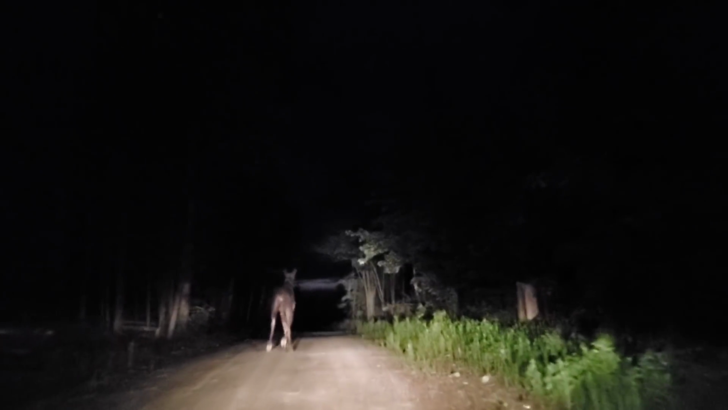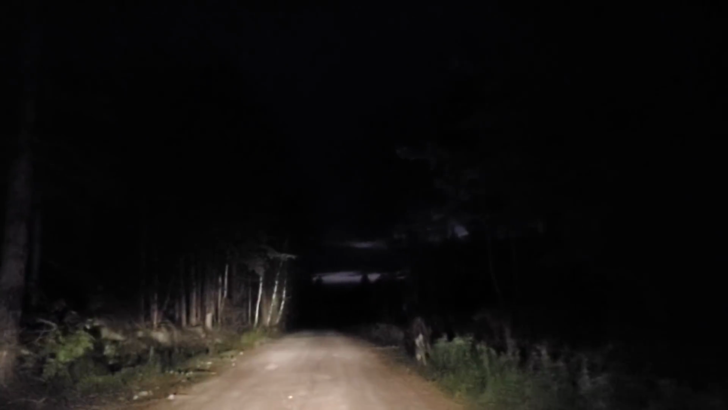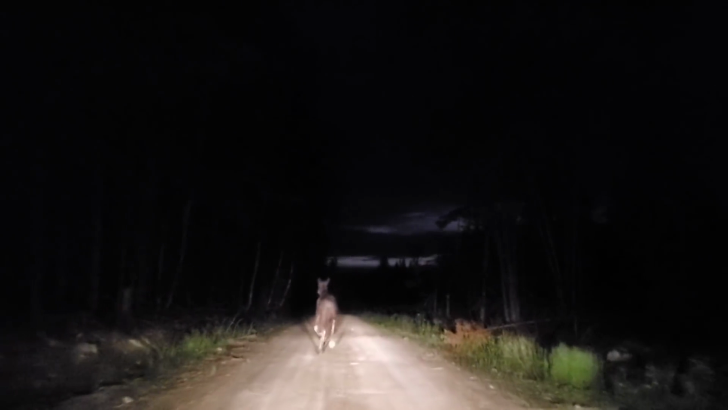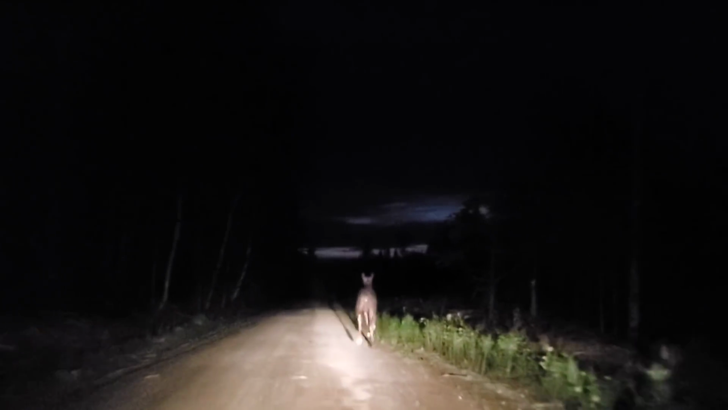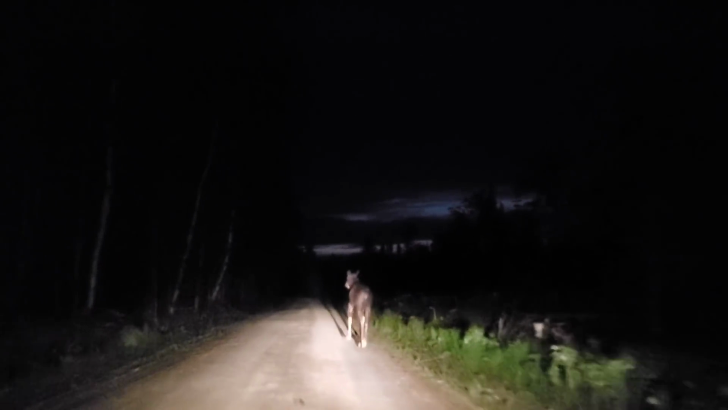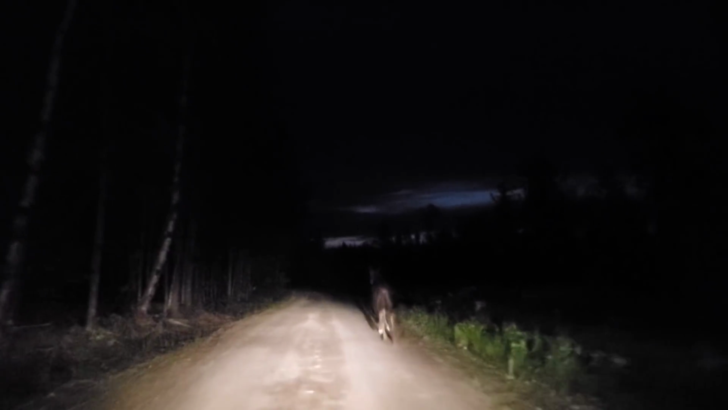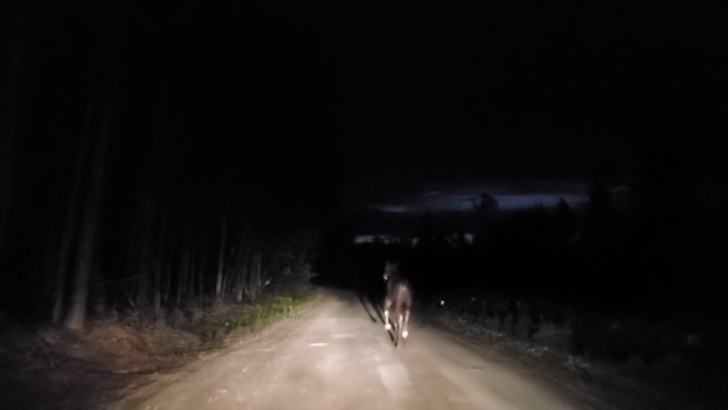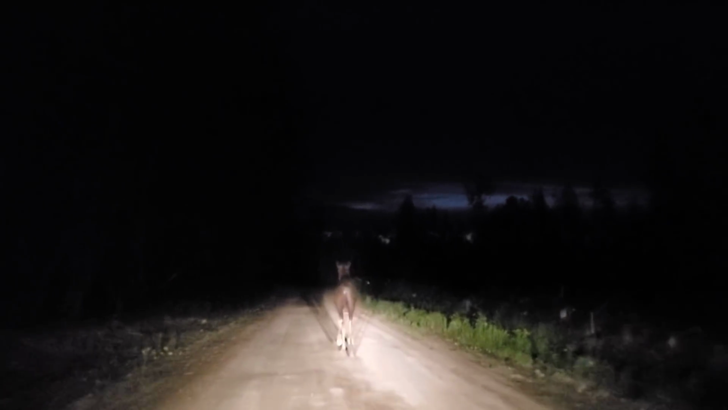Can you let me pass? Doesn't want me to pass now. Thing's got to be getting tired now. It's slowing down. I just don't want it to jump in front of the vehicle as I go around it. You see? I try to go around it. It's just...